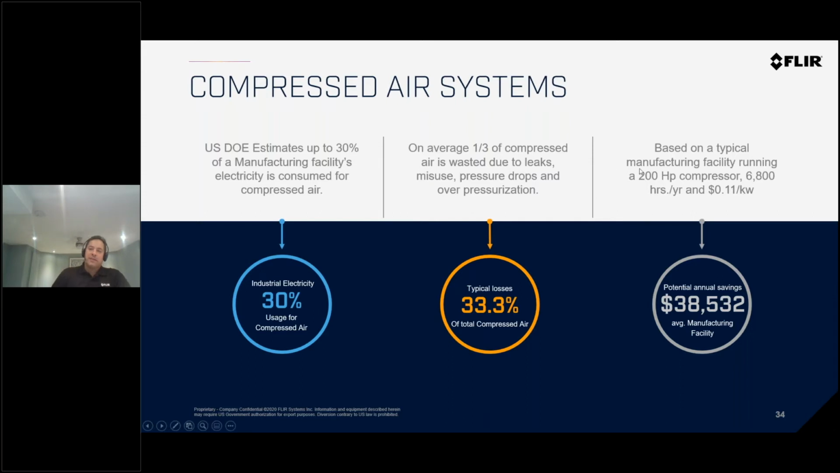If you take a typical 200 horsepower compressor running 6,800 hours per year at 11 cents per kilowatt hour, that's a $40,000 savings if you can capture that leak and fix it. Now this is just one. Imagine if you have multiple air leak problems within your production facility or your warehousing.